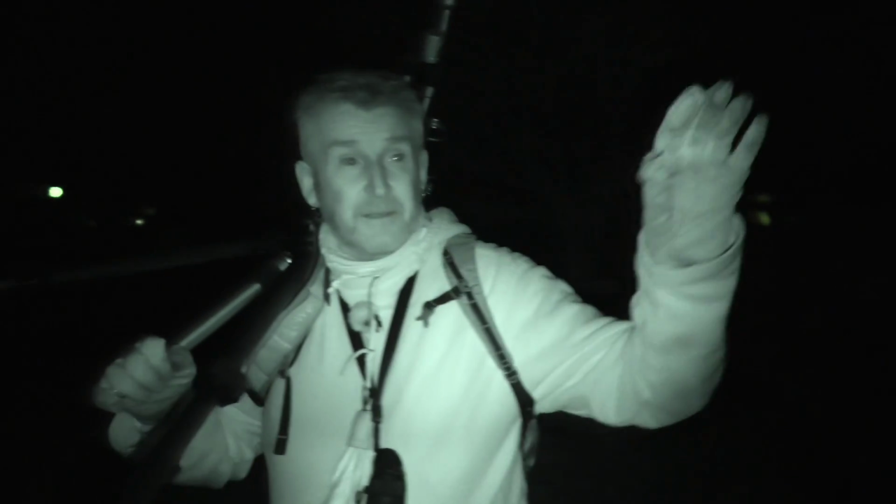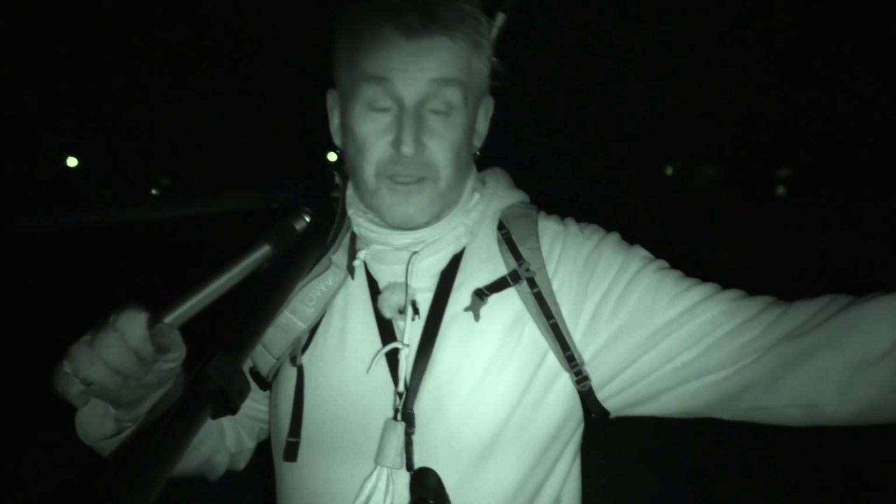This land next to us, this is not mine. There's a couple of rabbits sat out there, as you would expect. That's the way it goes. They're probably mixy free as well, which would make sense for tonight.